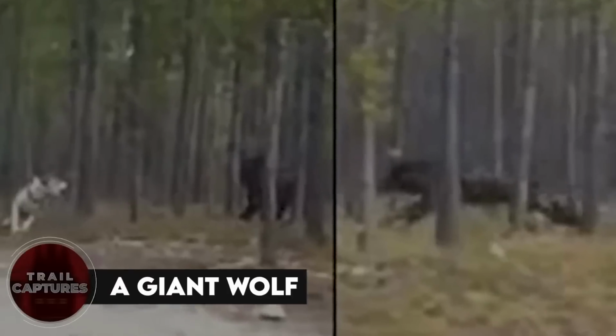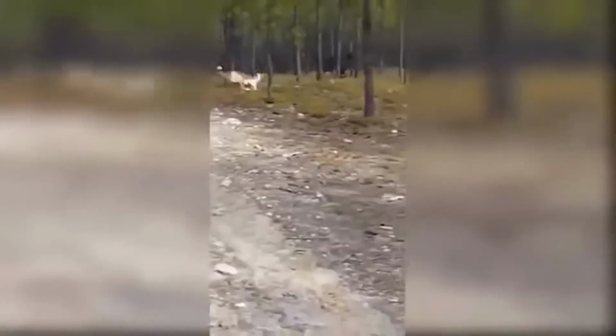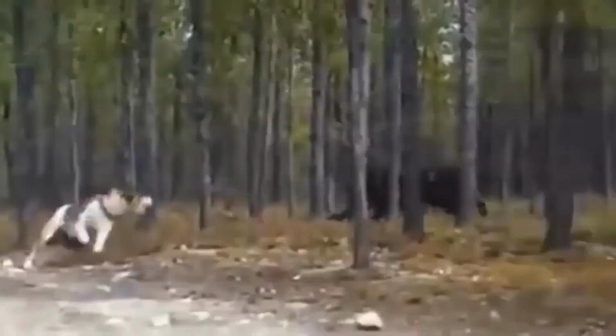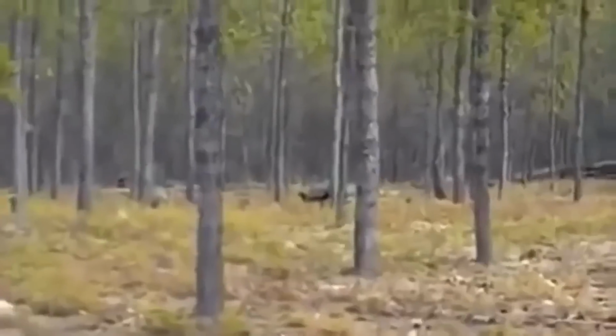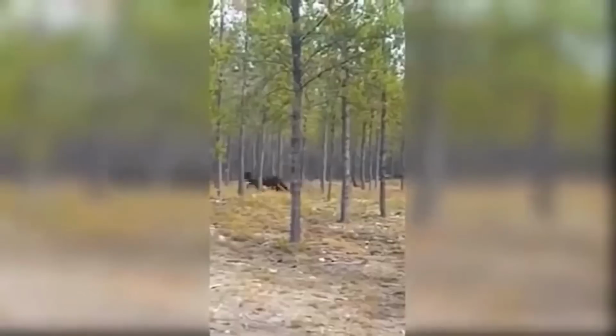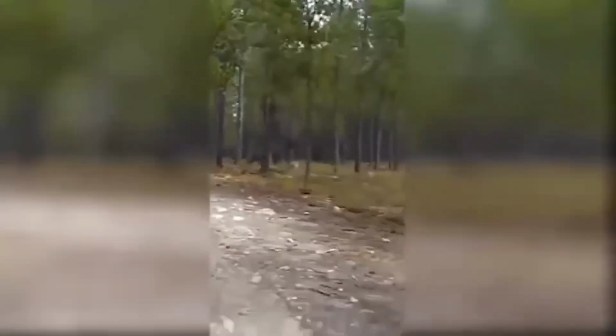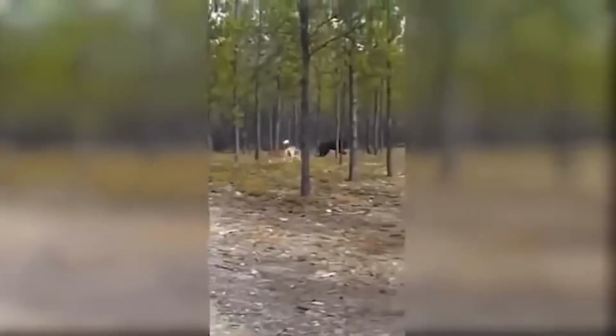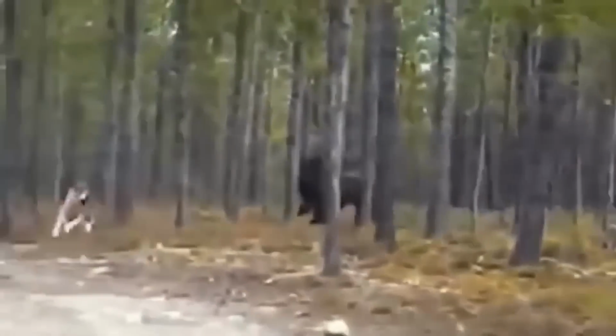A giant wolf. We don't know what the dog was thinking in this video. Must have thought it was a regular dog considering the way it was barking. The man recording the video had no idea either since he was so far away. However, when the tall, dark wolf got up, annoyed and done with the dog's barking, we realized it was no little dog. Instead, it was a monstrous wolf.